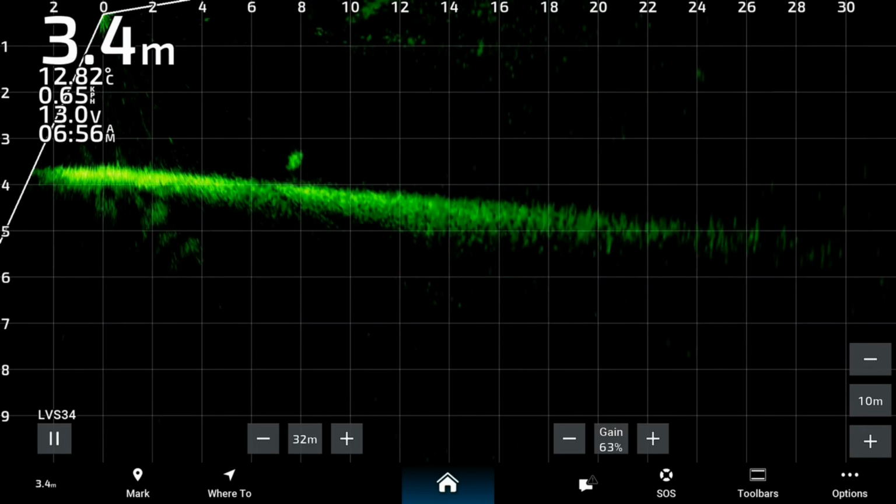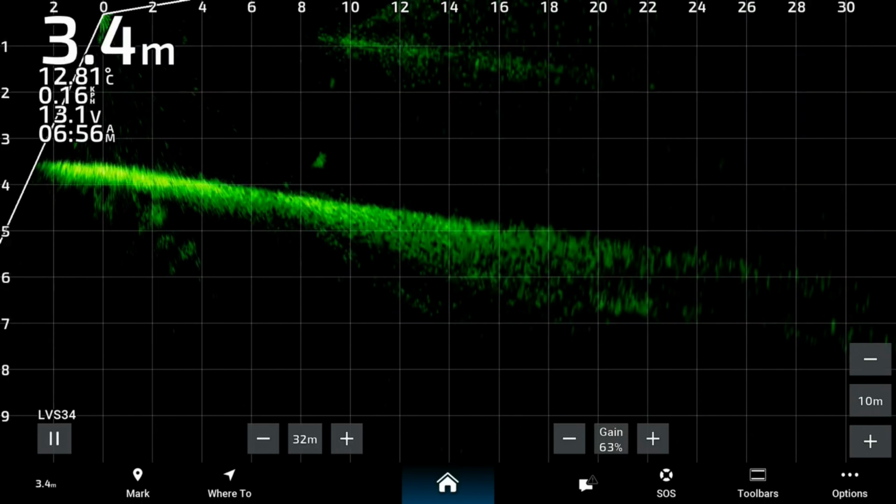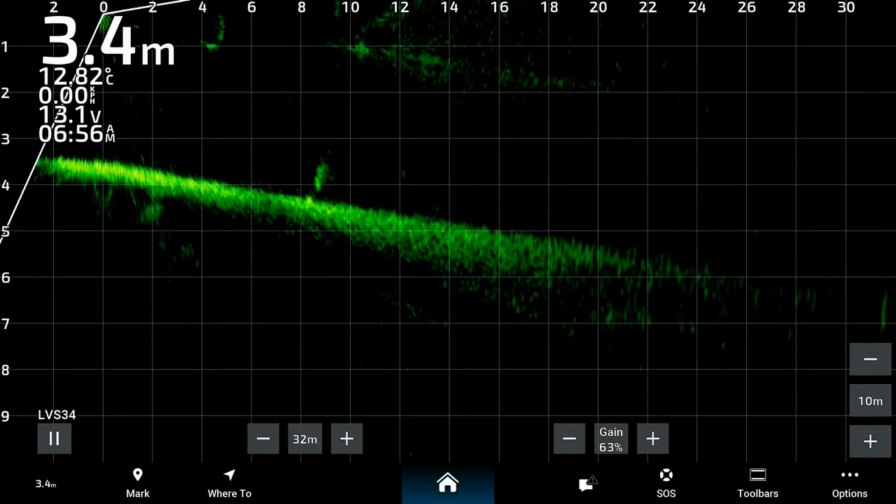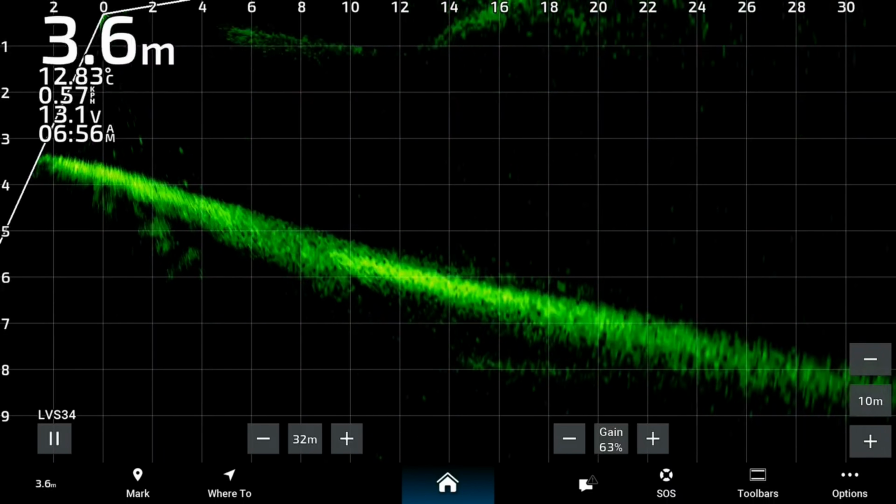This next one here is with the Samaki Vibalicious vibe again. Fish is quite close, so I'll throw the vibe at it at 10 meters. You can see the fish looks up straight away. It's a really active one, this one. One jig, and then bang, he's on, and I've got him on. Got him.